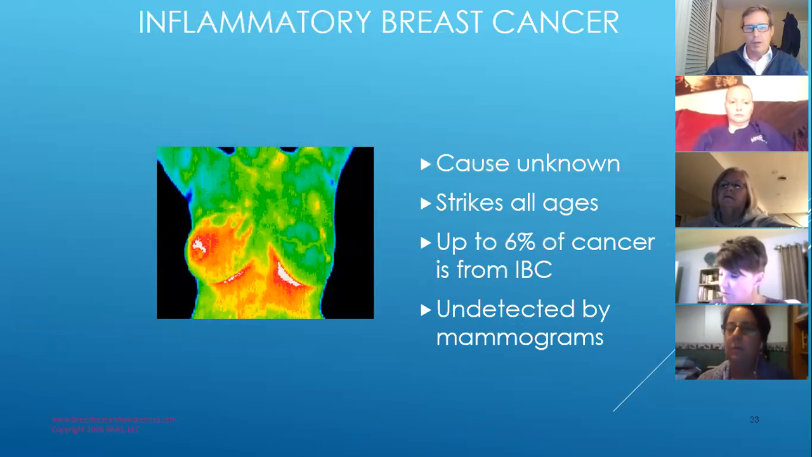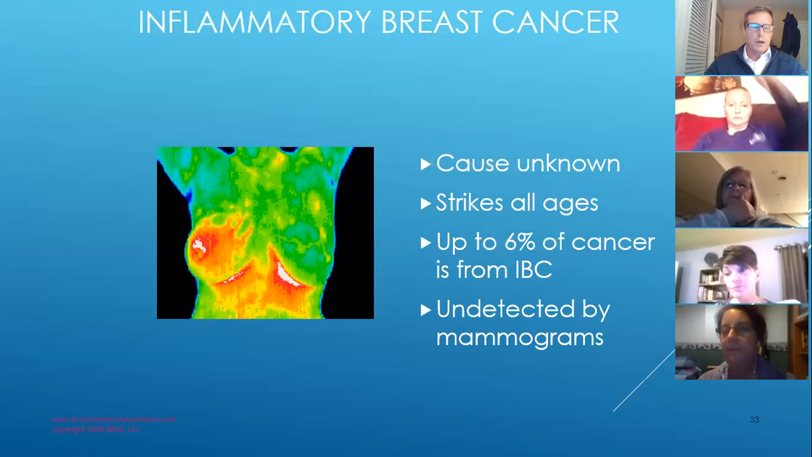I work with a medical doctor that has us come into her practice twice a year. She's a functional medicine doctor. She's not a radiologist, but she brings us in twice a year. Why? Because she had a patient that had multiple mammograms. She knew something was going on in one of these breasts, but they couldn't find it, and the thermogram found it. There you go. She's very open to alternative and integrative stuff. And those are the type of radiologists that we work with.